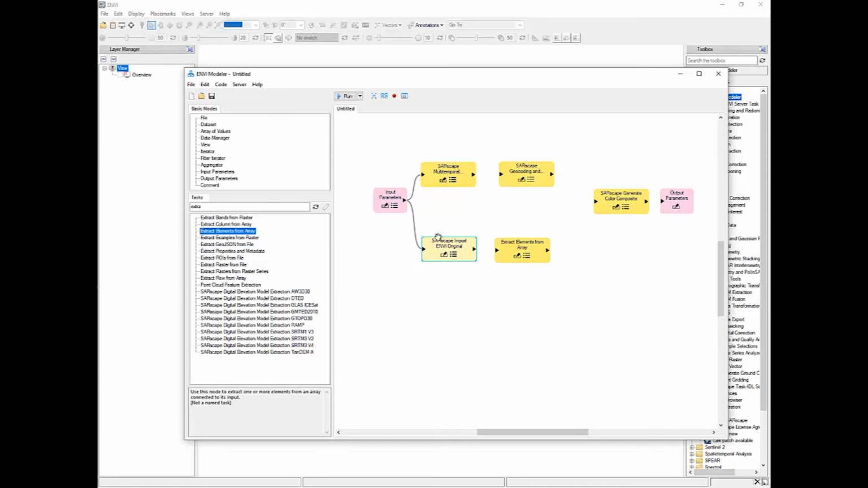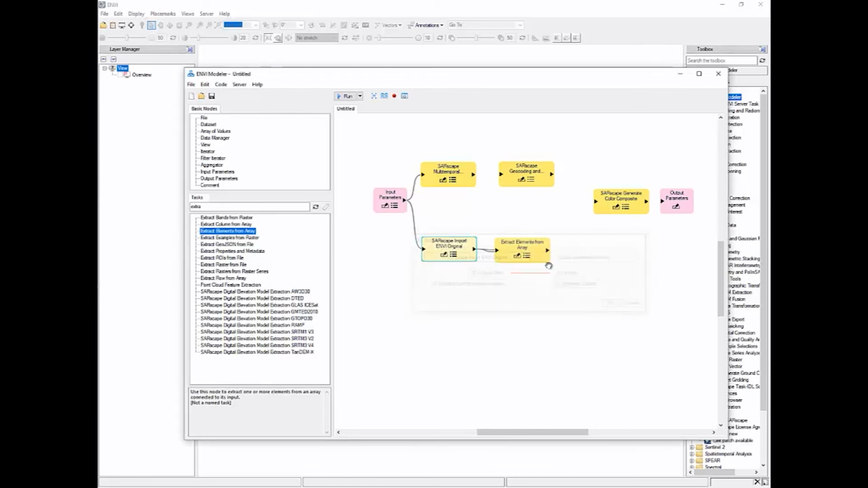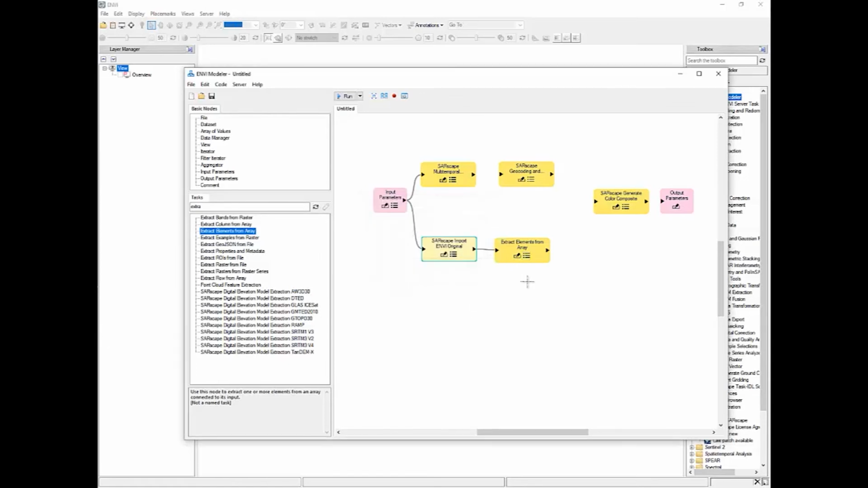And since this task is processing an array of images, we need just to select one. So that's why we are using extract element from array. So here is coming out an array, and then we select just the first element because we just need one digital elevation model.